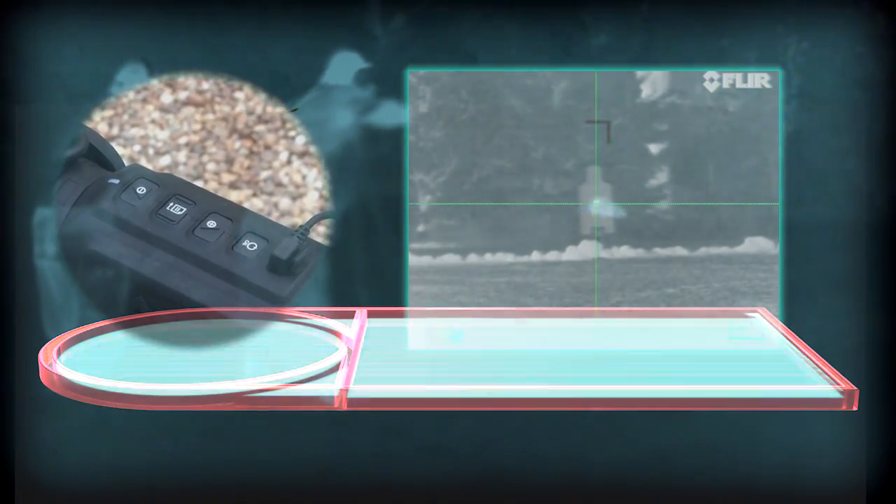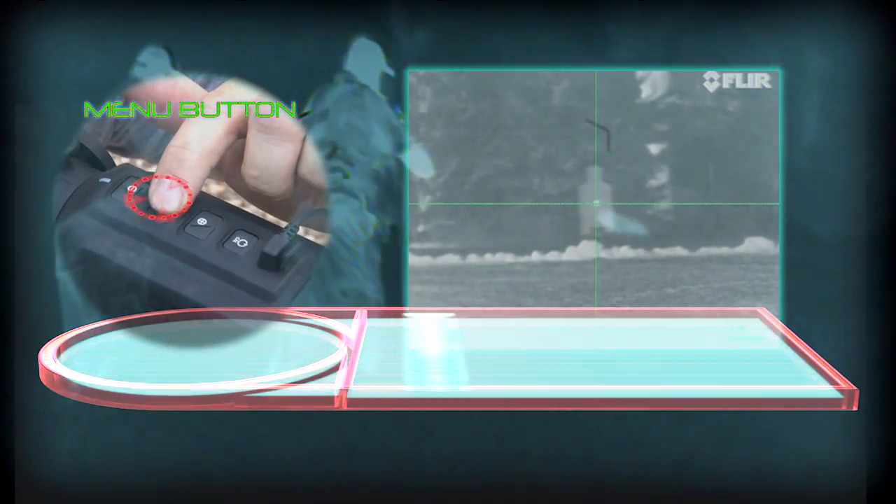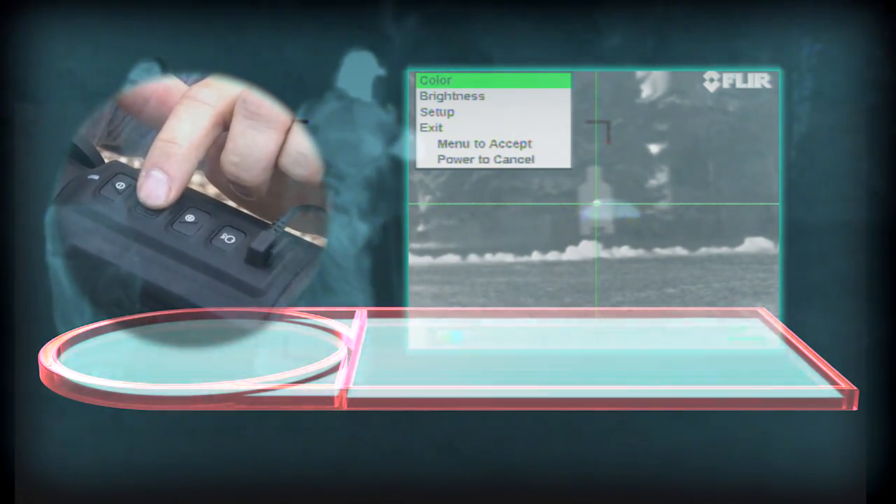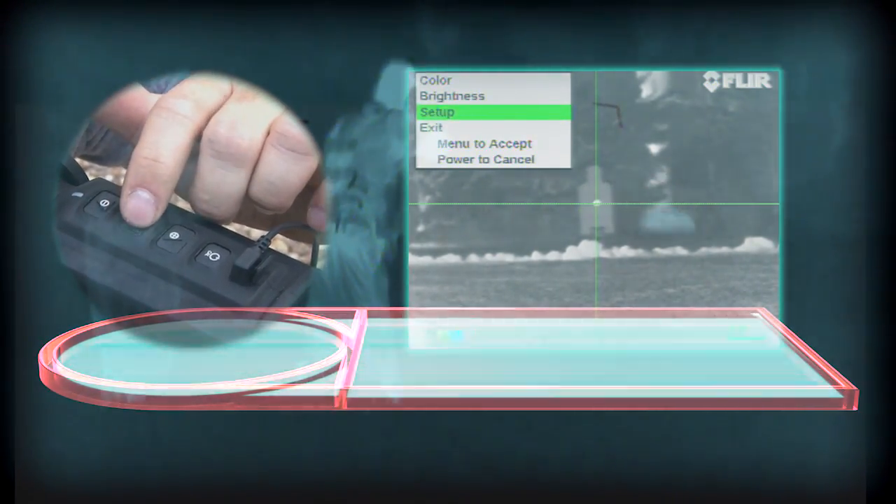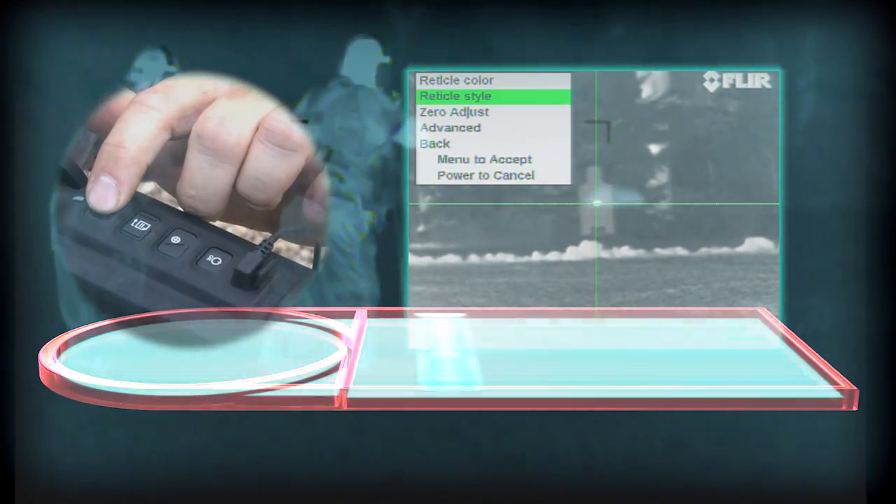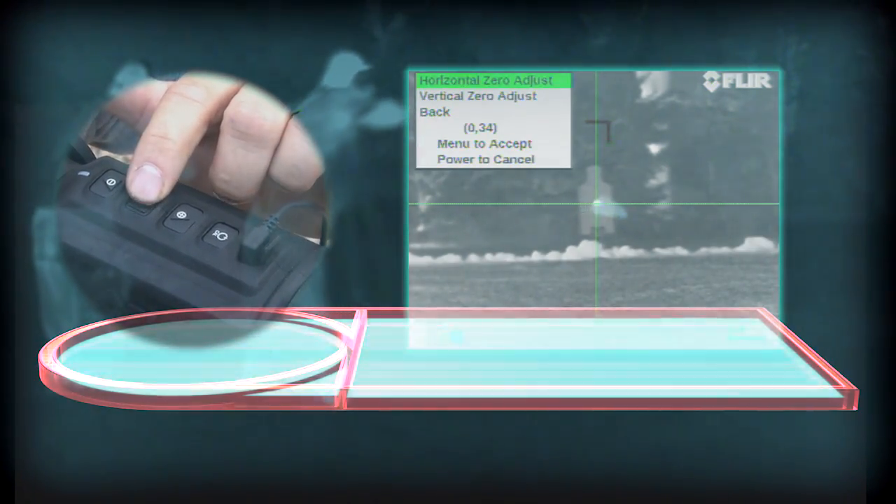When zeroing the FLIR 60mm, we're going to use the center button for the menu, select it. Once you get into the menu, you're going to use the down arrow to tab down to setup. You're going to use the main menu button again to select setup. Tab down to zero adjustment. Use your main menu to select.